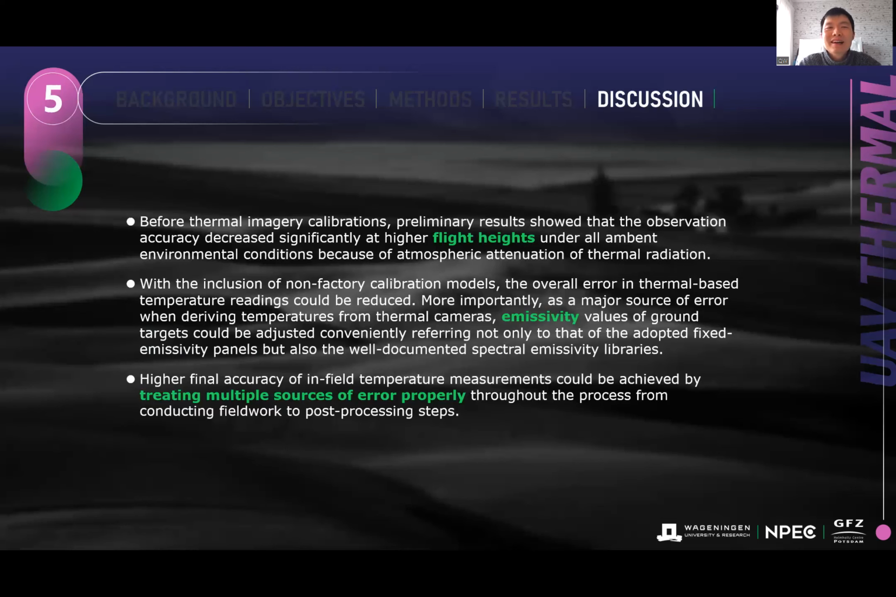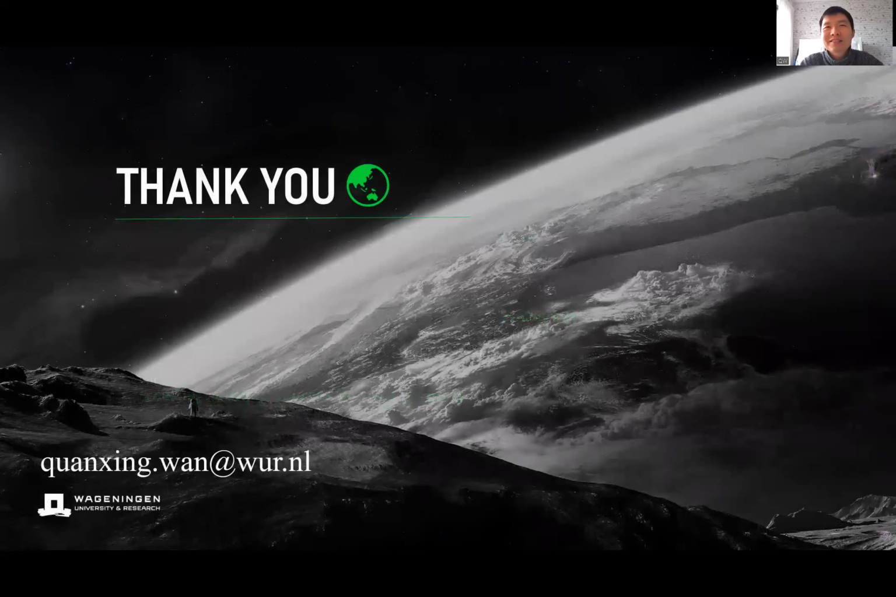And then lastly, it's always nice to test multiple sources of error properly before quantitative applications of thermal cameras. So those are my three biggest conclusions from this presentation. And since there are still many details that are not very well elaborated, I'm ready for the questions from your side.